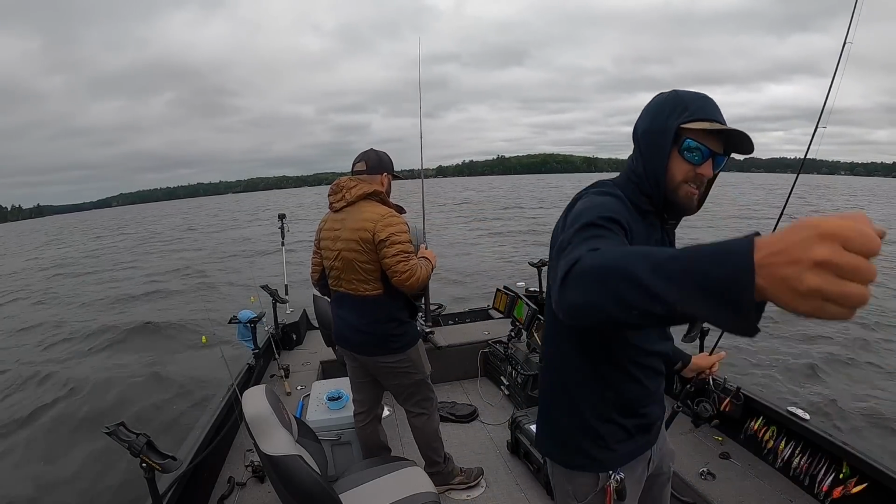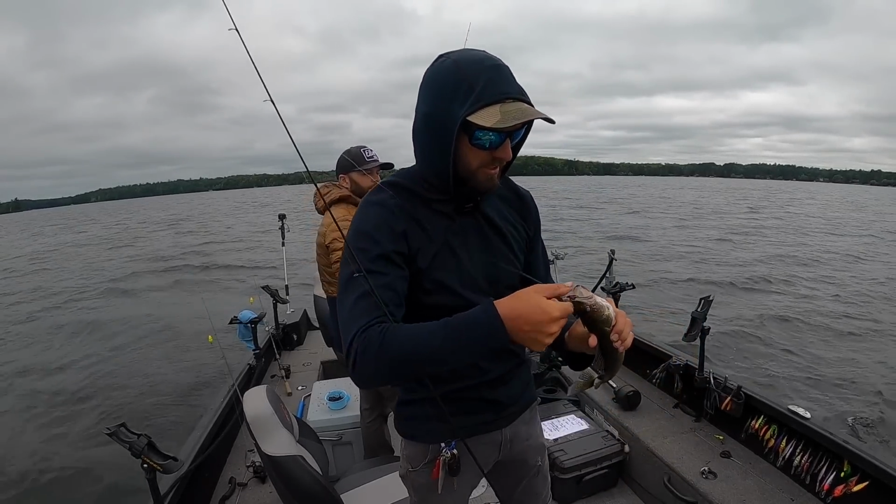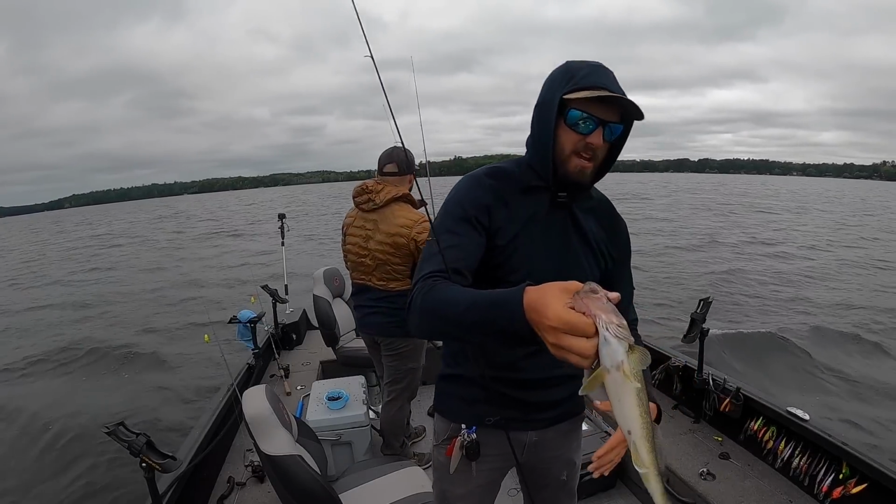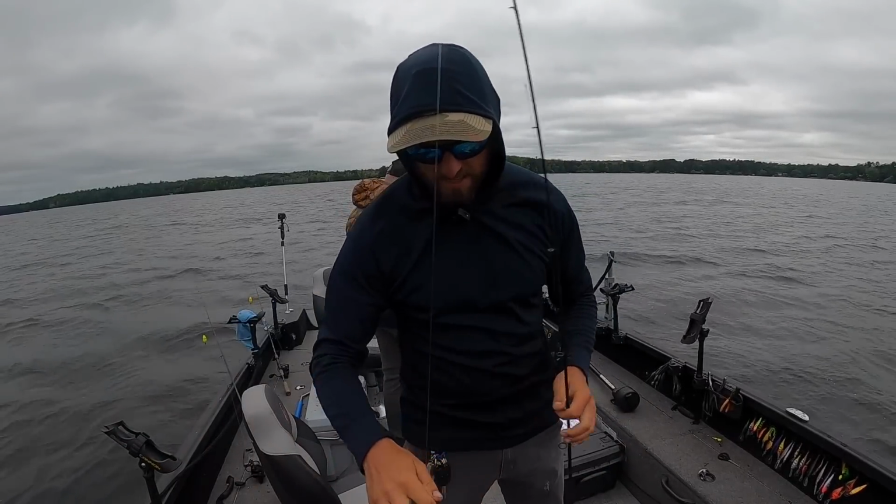On the water, this is as good as catching a 30-incher up here in northern Wisconsin on a lot of these new lake videos, because this is what people want. You come out, this is not a grade A walleye lake. This is literally just an average lake. There we go. 15-inch walleyes. Let them go on the drop shot.